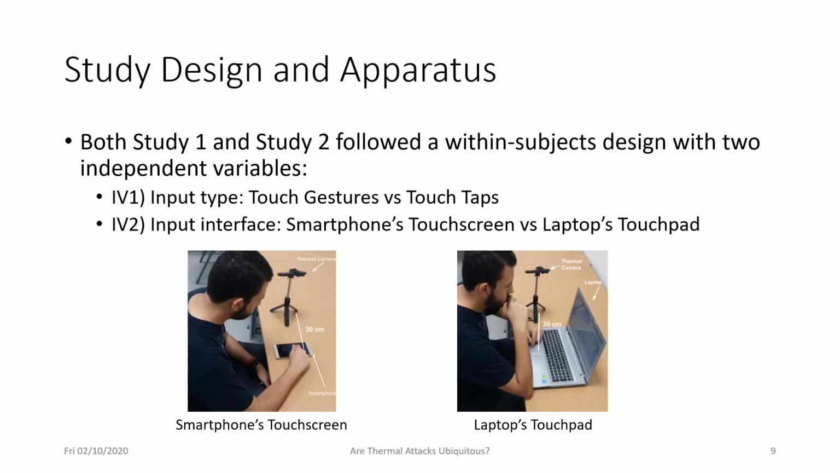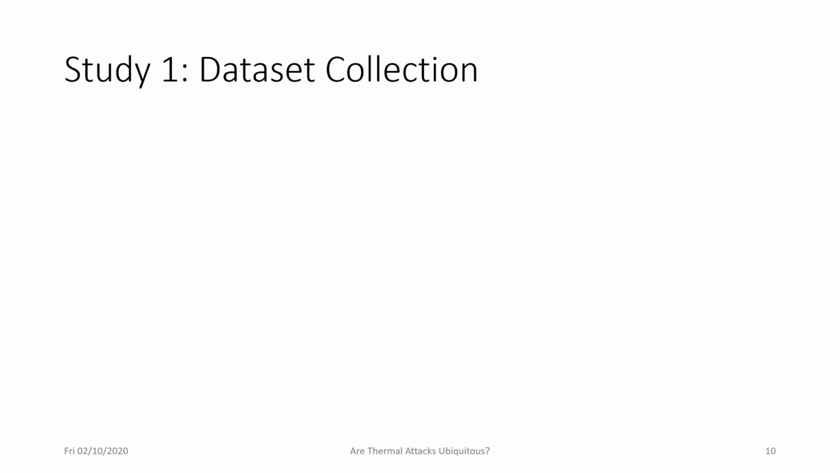The second independent variable was the input interface. So we compared the smartphone's touchscreen to a laptop's touchpad. You can see images from the setup of the study below, where people were entering passwords on smartphone touchscreens and laptop touchpads. So now I will tell you more details about both studies.